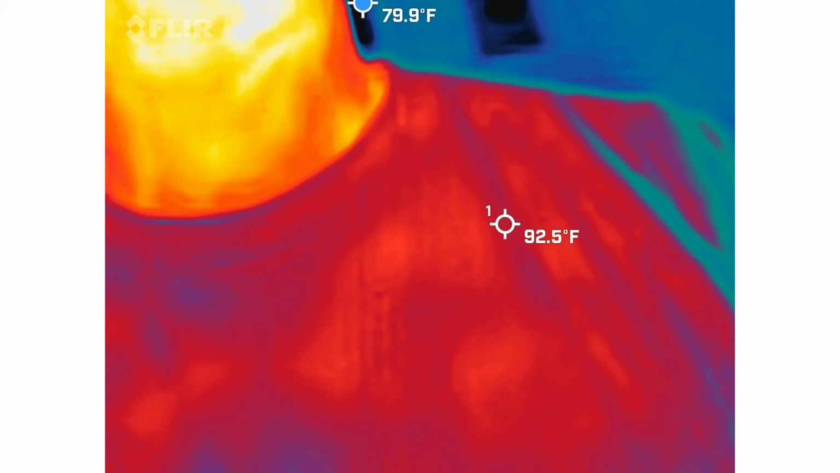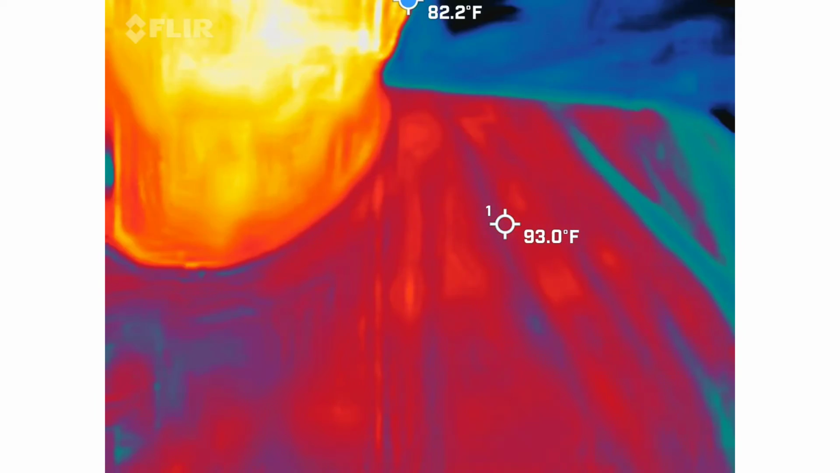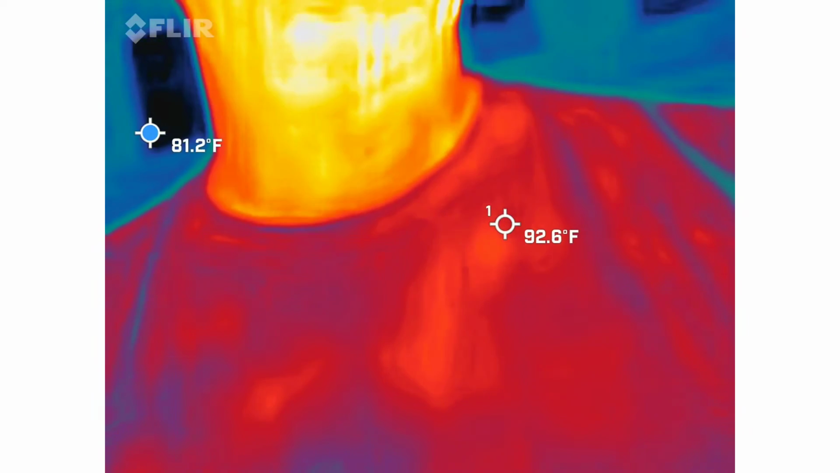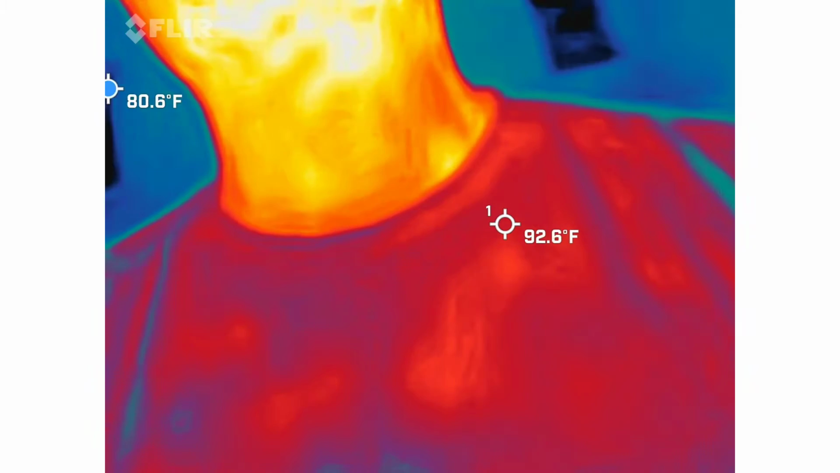Now, this is a FLIR camera. This is what firemen use to actually help save people. This is the real deal. It's not a phone app. So with that said, Matthew, I think I'm going to go with you on this one. You had like the first question. I'm going to throw it at you.